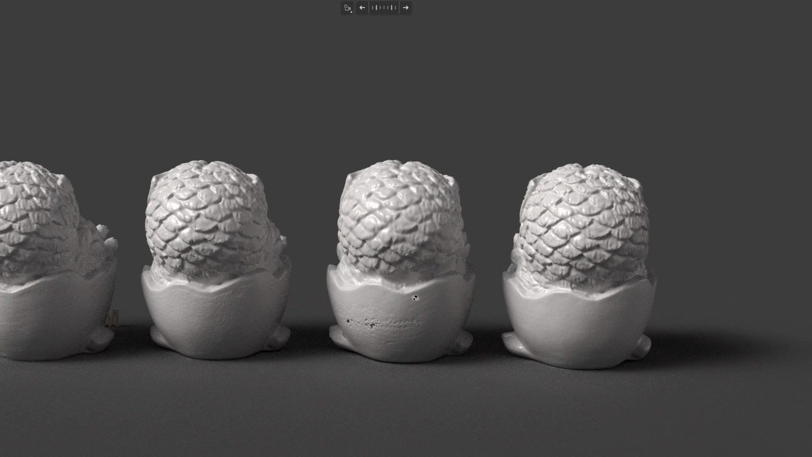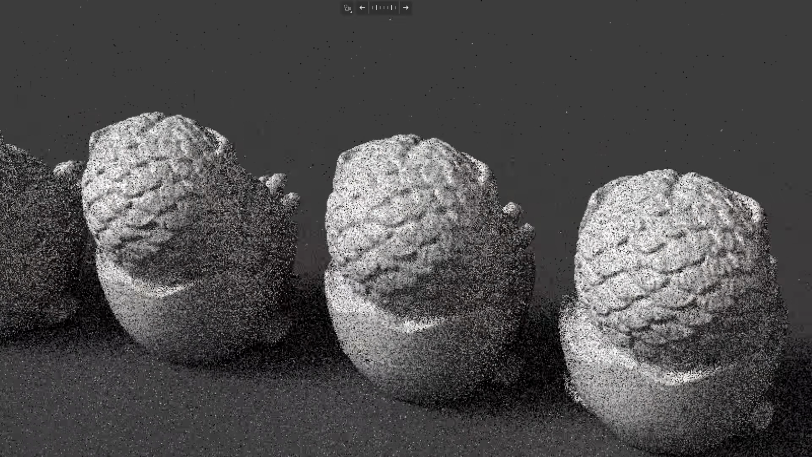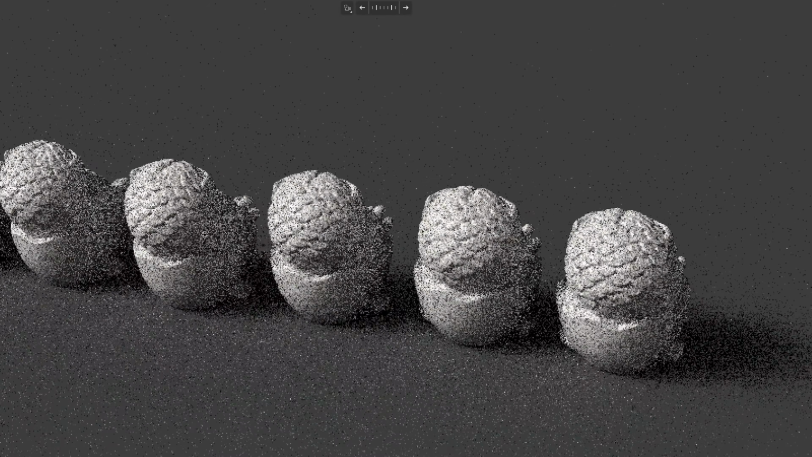I don't think this is acceptable for a 3D scanner with this price point. The detail on the head is very low. If you use the full field with the turntable, it's comparable to the mouse with the handheld. See here, let's compare this.